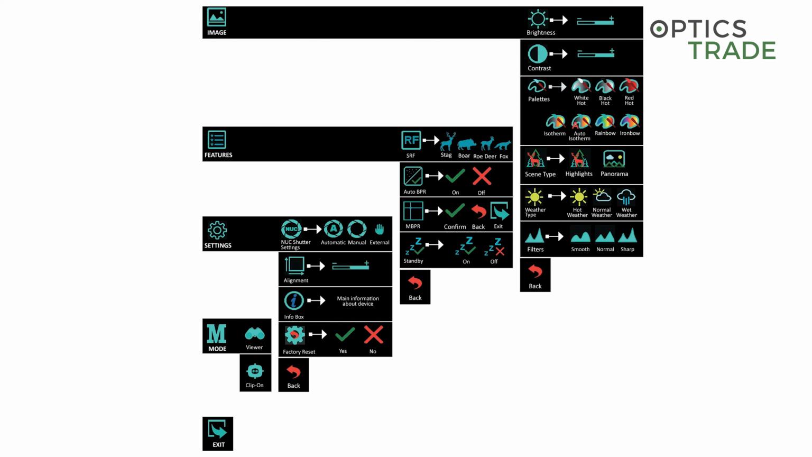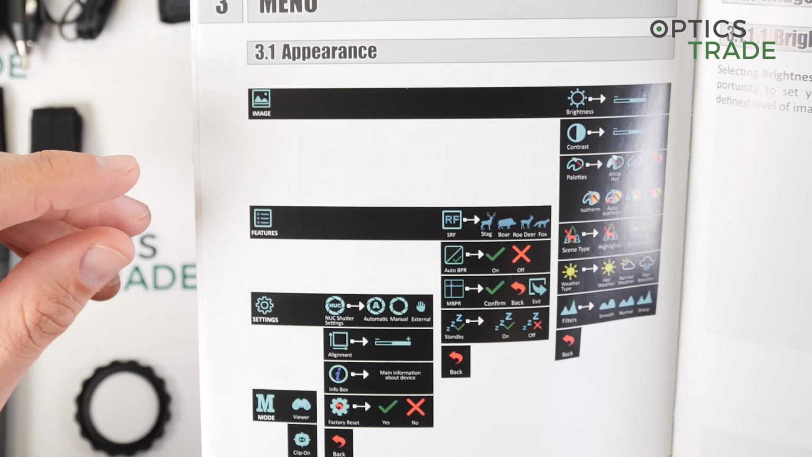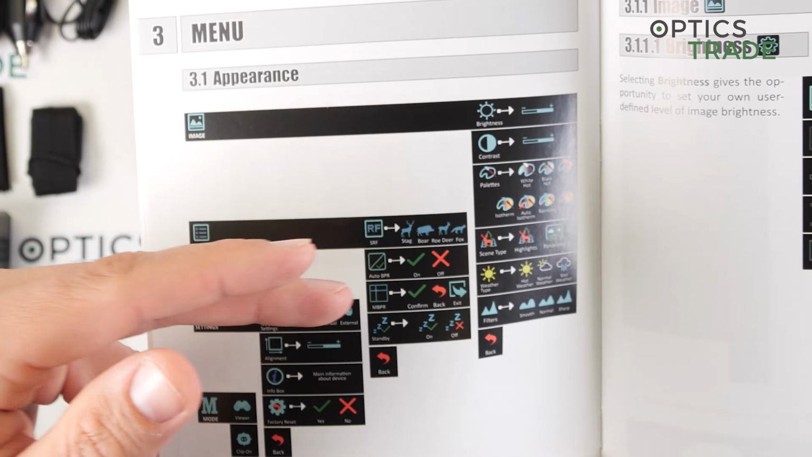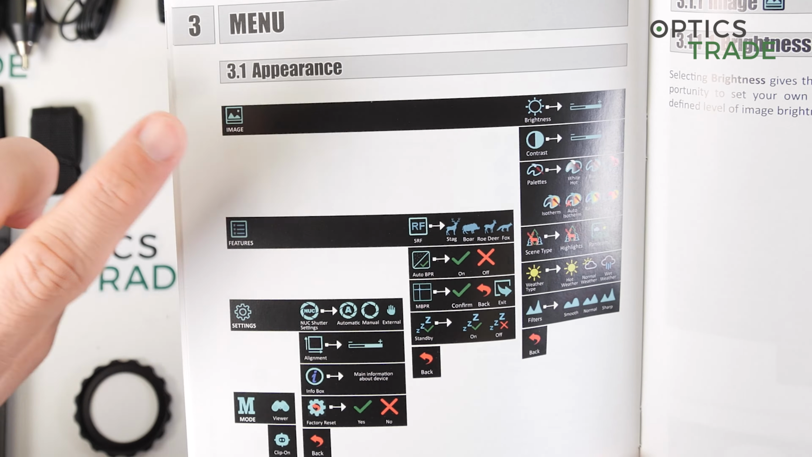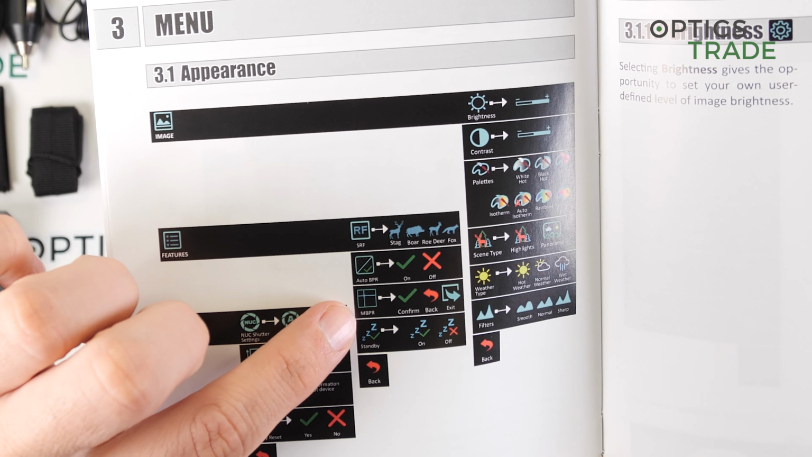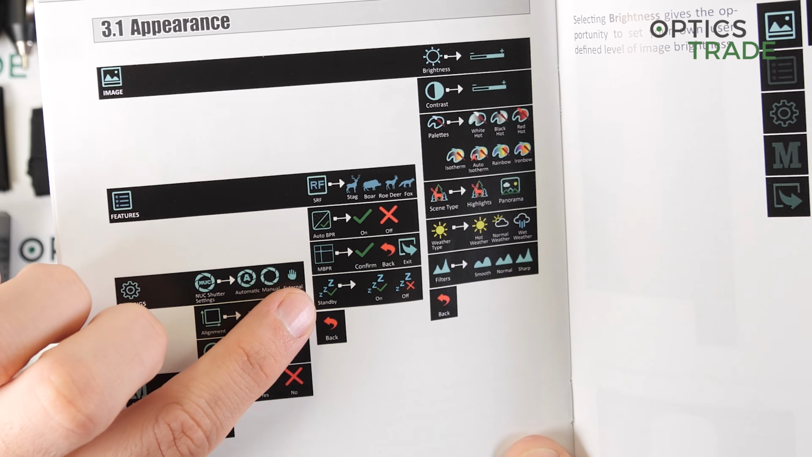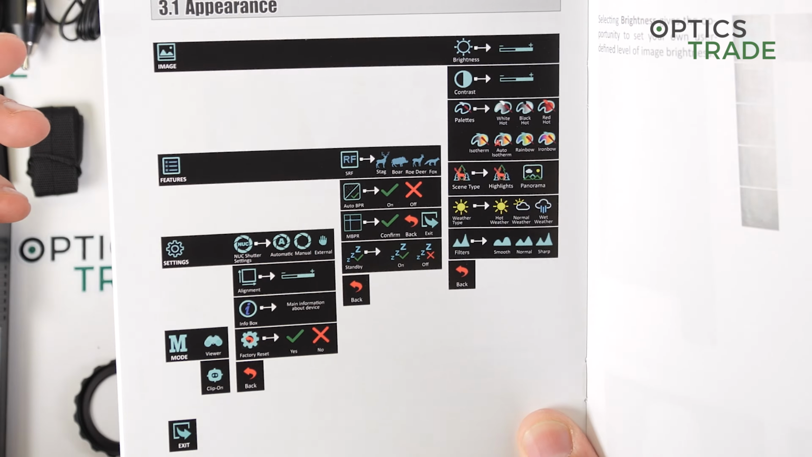Then the second one is with the features. The first one is the stadiometric rangefinder, so you can measure approximately the distance to the animal you aim at. Then the automatic pixel repair and manual pixel repair, and the standby mode, like I told before.